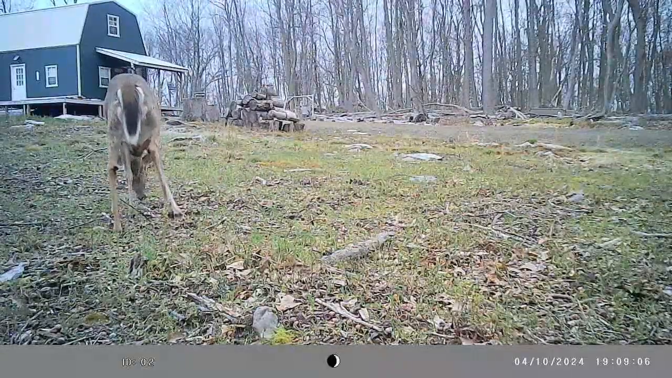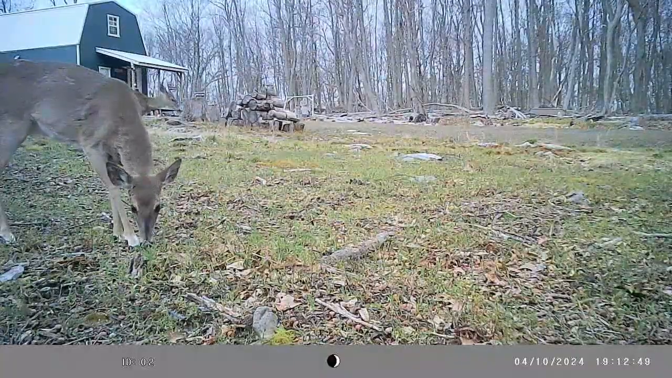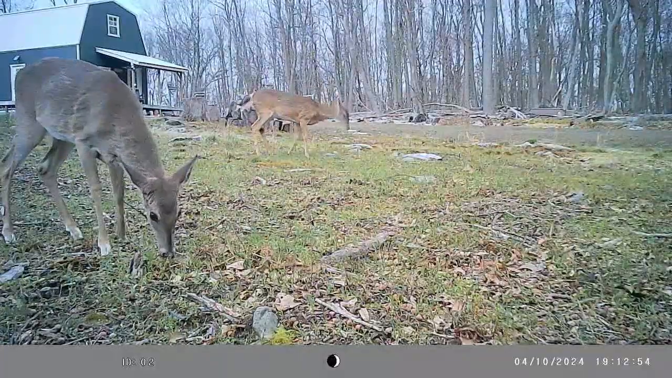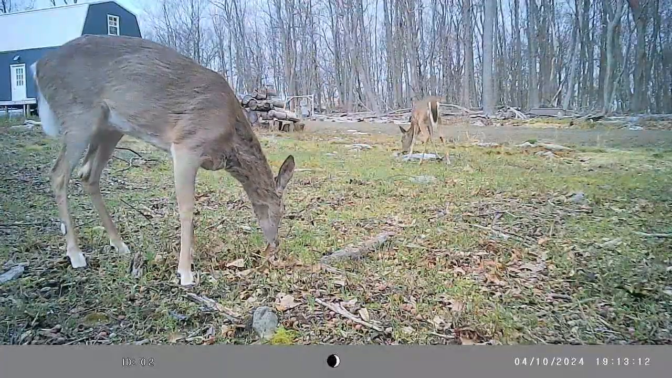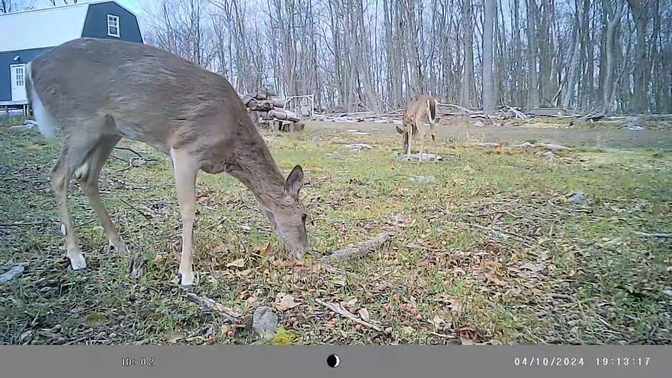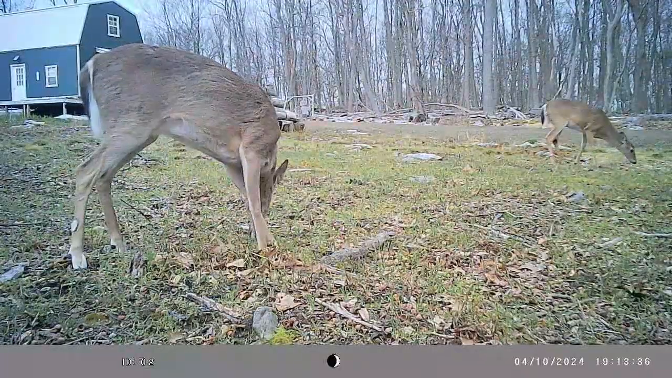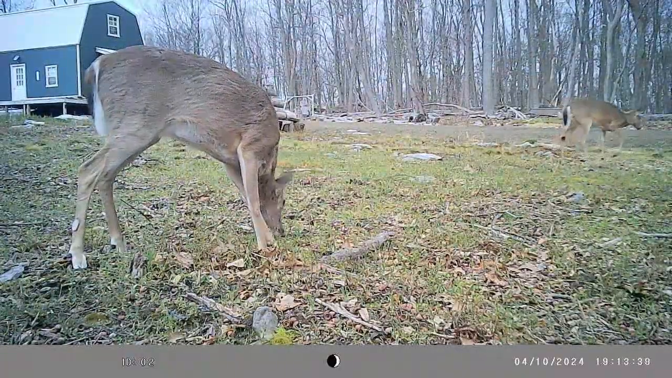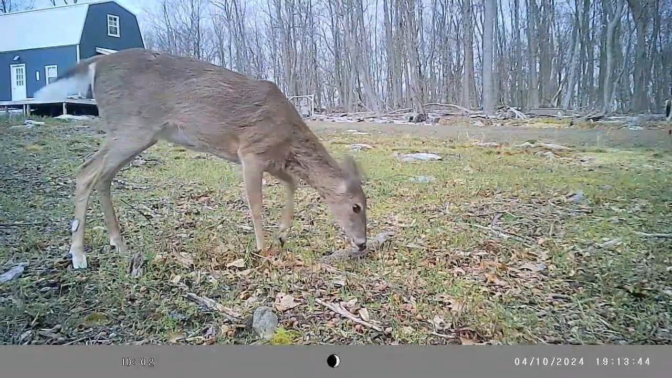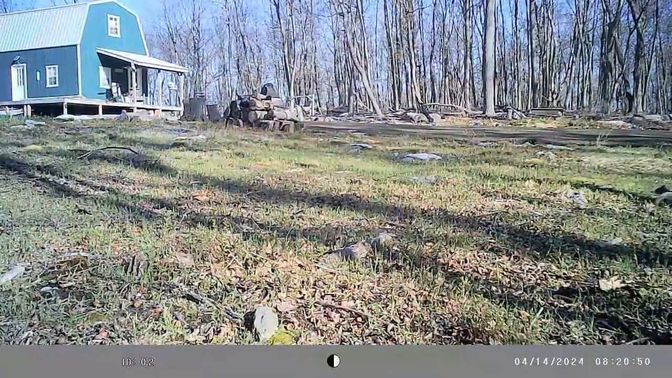The next check should show the pregnant does, or whenever I get to checking another camera where I'm checking it already in this month, may show a little more of the pregnant does from the ones that aren't pregnant. And I'm not noticing any antlers on those two deer's heads anyway.